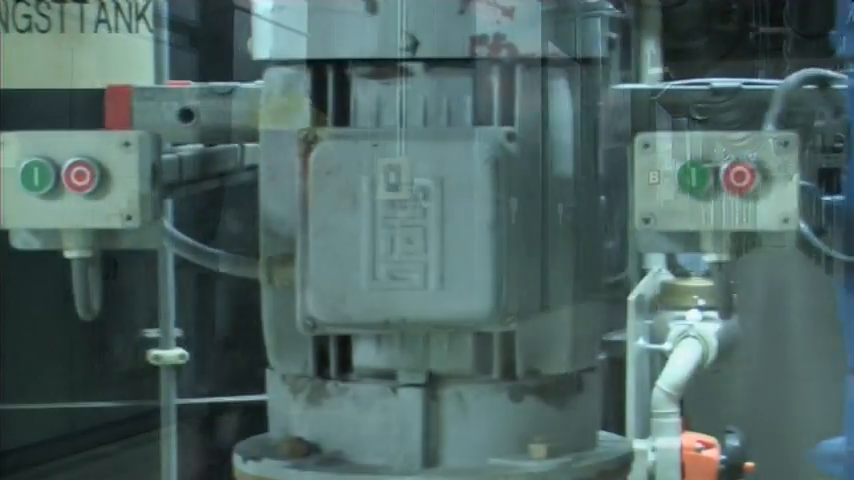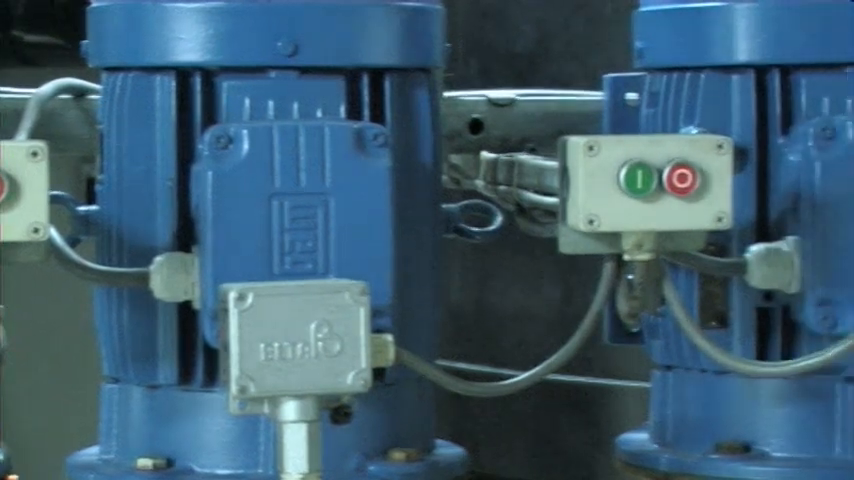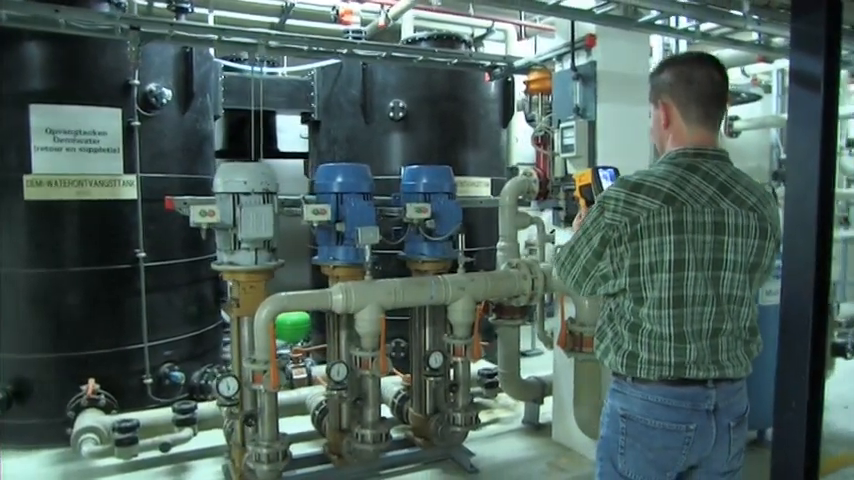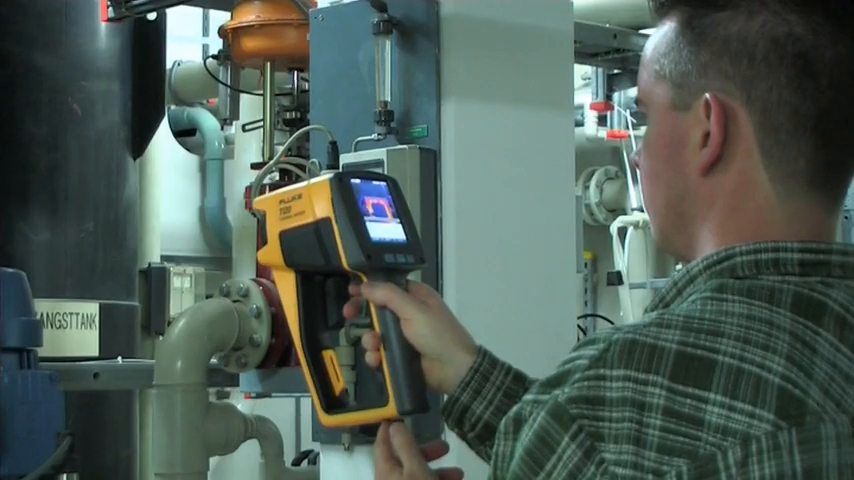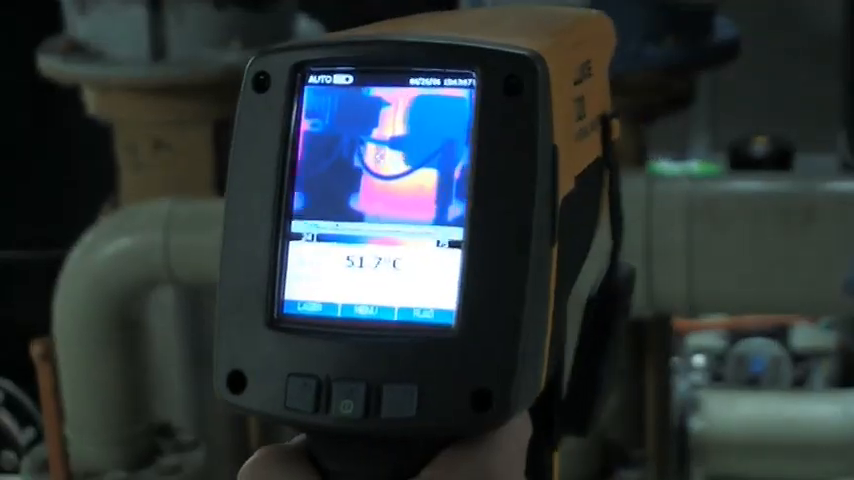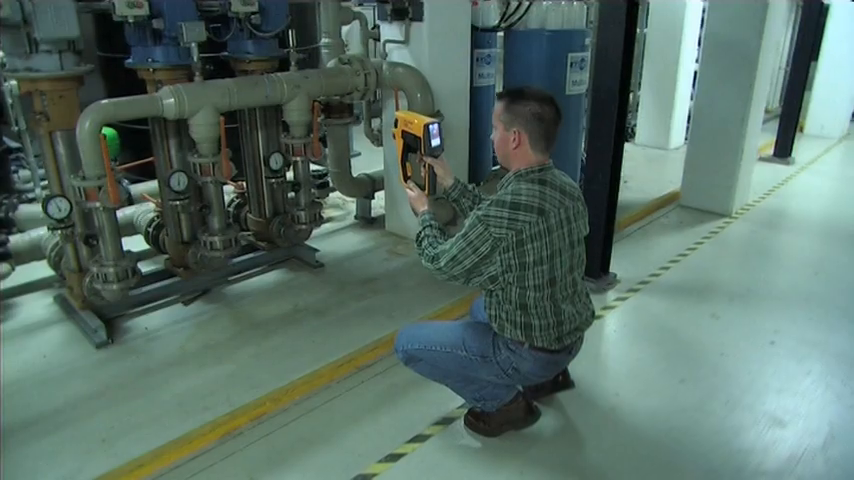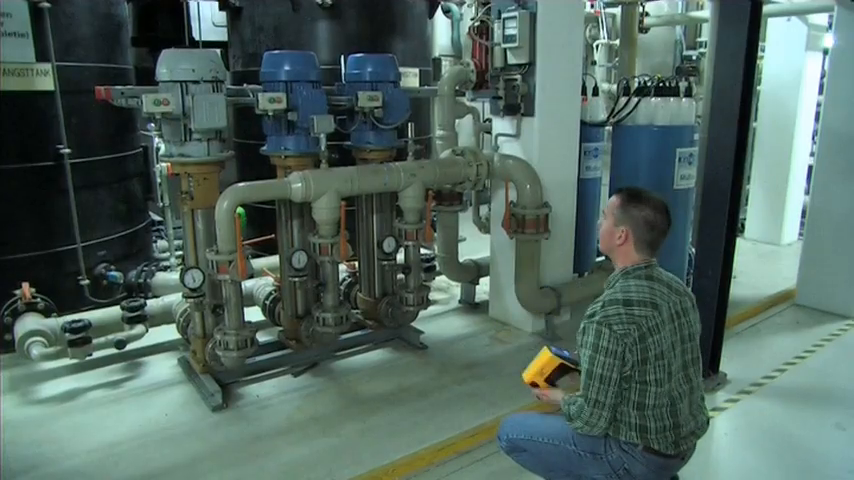When checking electric motors, do so under normal operating conditions. Unlike an infrared thermometer that only captures temperatures at a single point, a thermal imager captures temperatures at thousands of points in real time. A single image includes all critical components, such as the motor, shaft coupling, motor and shaft bearings, and the gearbox.